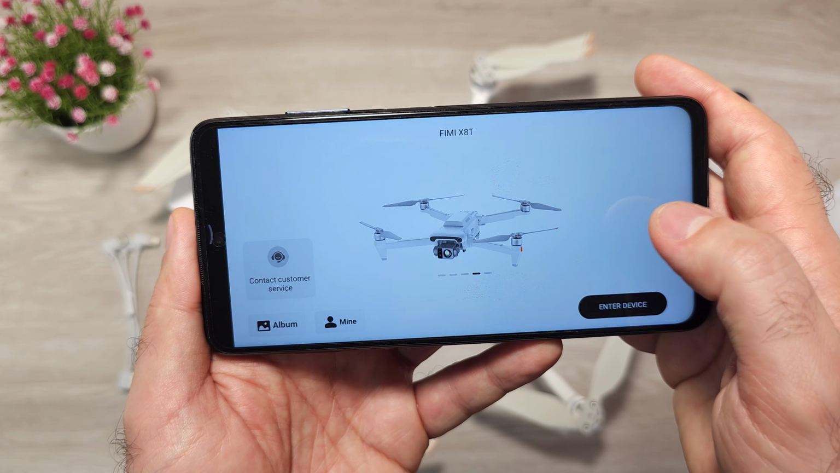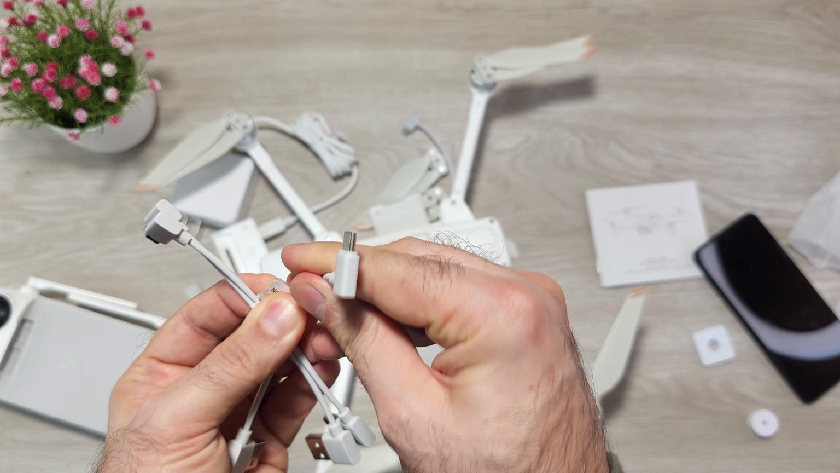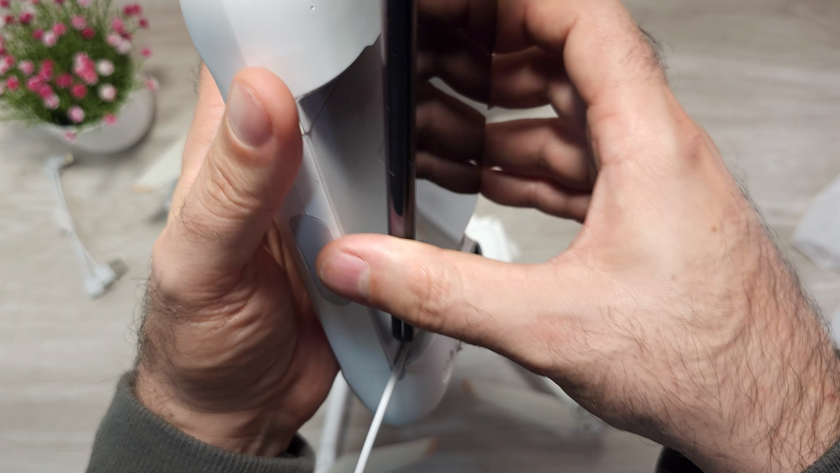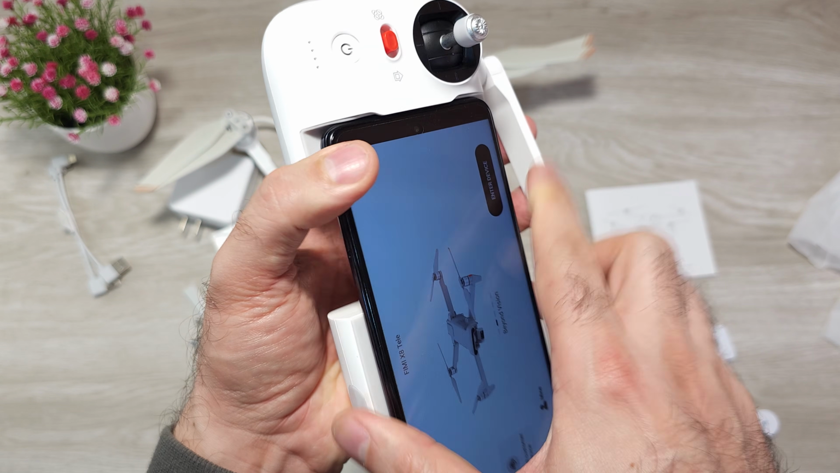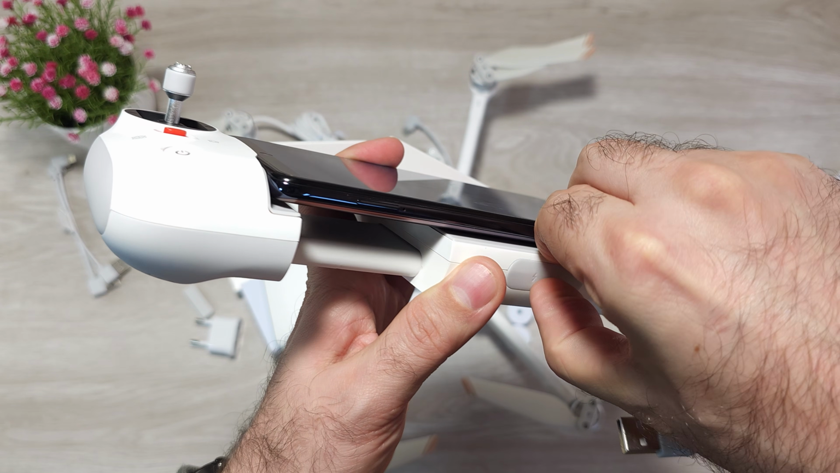Here also present the X8T. You can install the joysticks, choose the correct cable. In this case I'm going to use Type-C. One part goes to the phone, the other part goes in the remote controller. You need to connect the phone to the remote controller itself via cable.